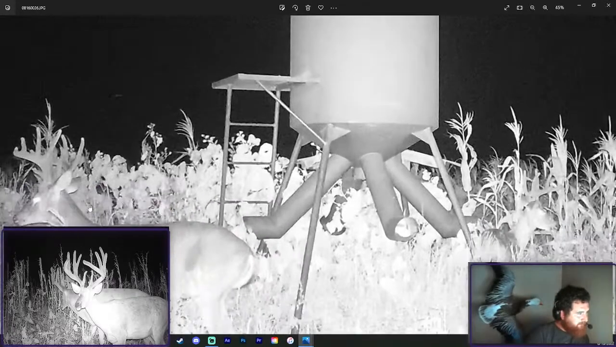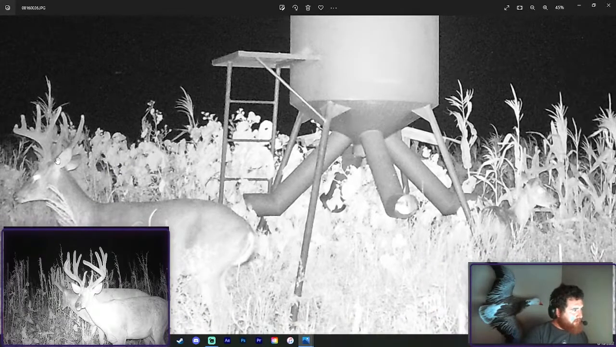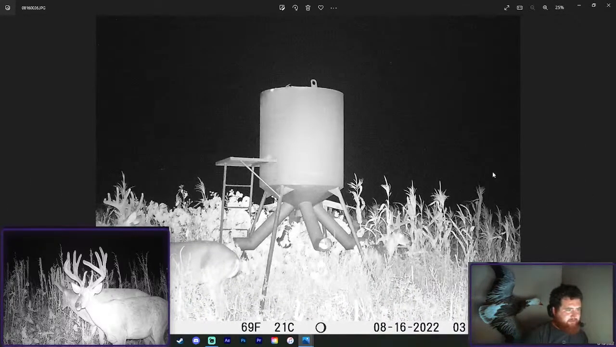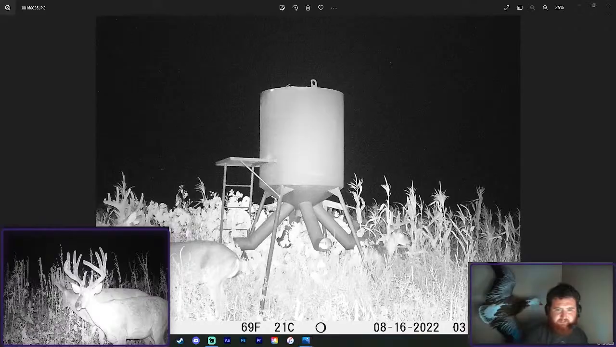Yeah, this is definitely that Flame buck who's 5.5. We passed him up last year. He looked really good last year. Yeah, and he was 4 last year, so I'm not really going to save a couple of these. These just aren't very good pictures, but it's good to see he's alive.